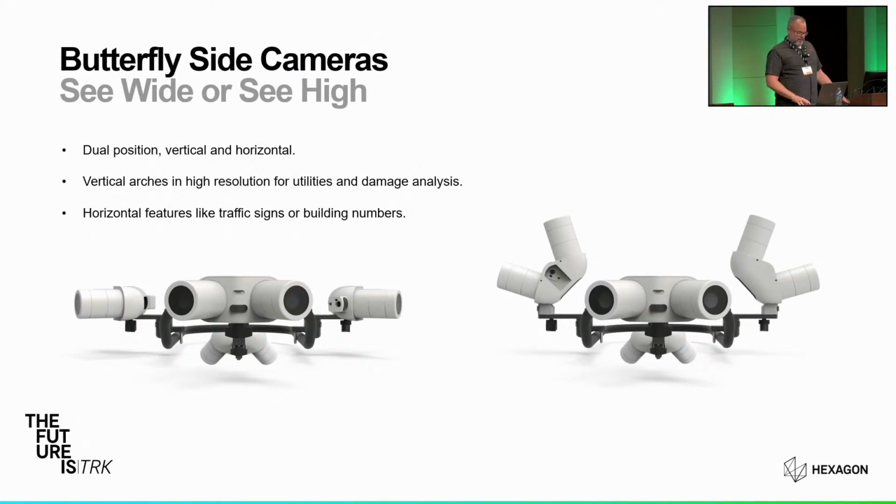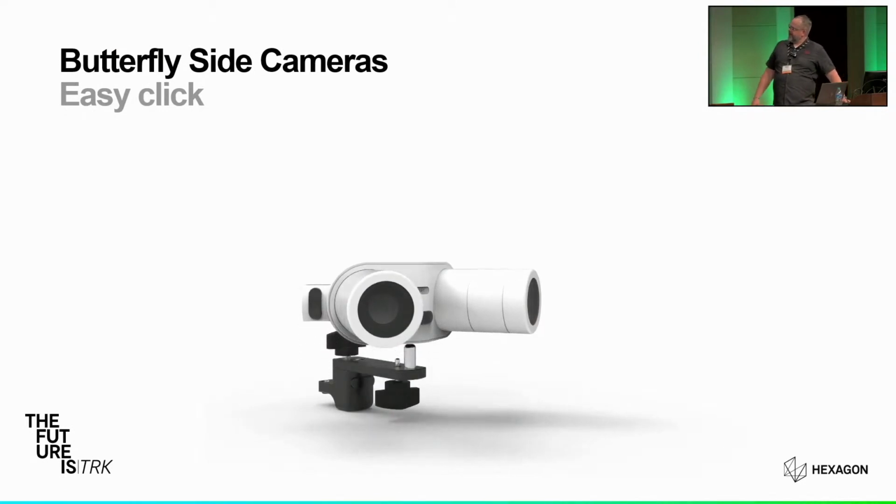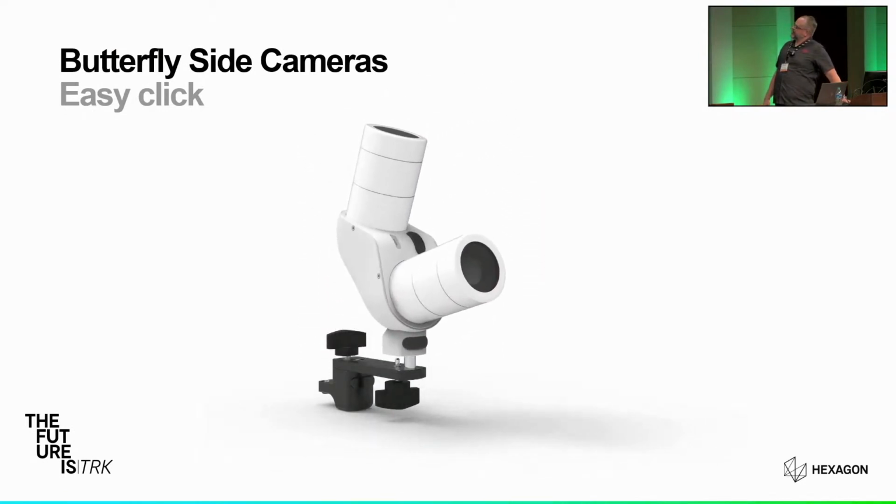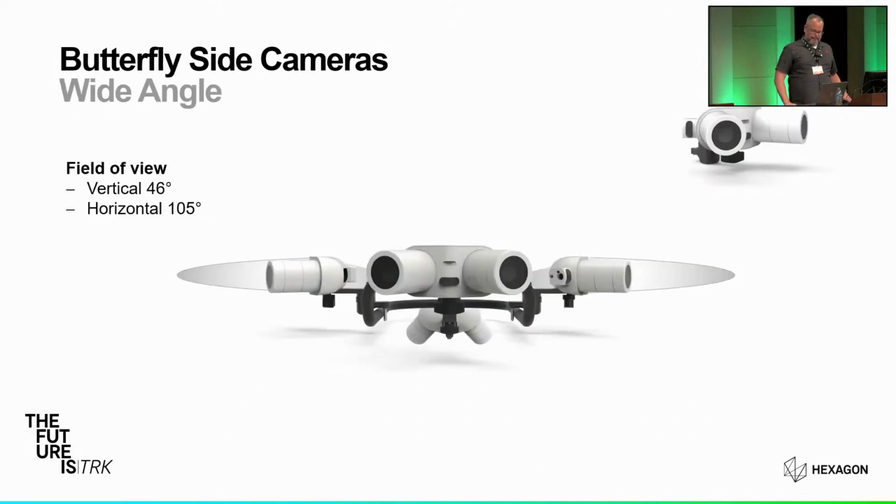Just another example of what I was talking about. Quick illustration here that shows you how easy it is to flip these cameras. And again, the controller unit manages all this for you outside of the physical manipulation of flipping it.